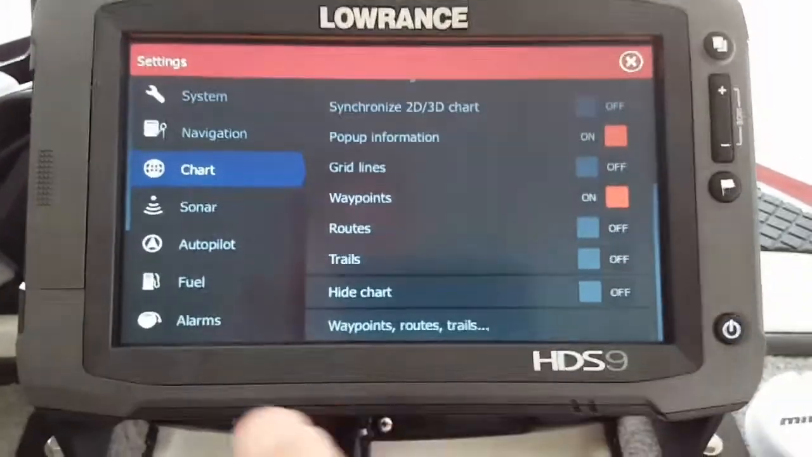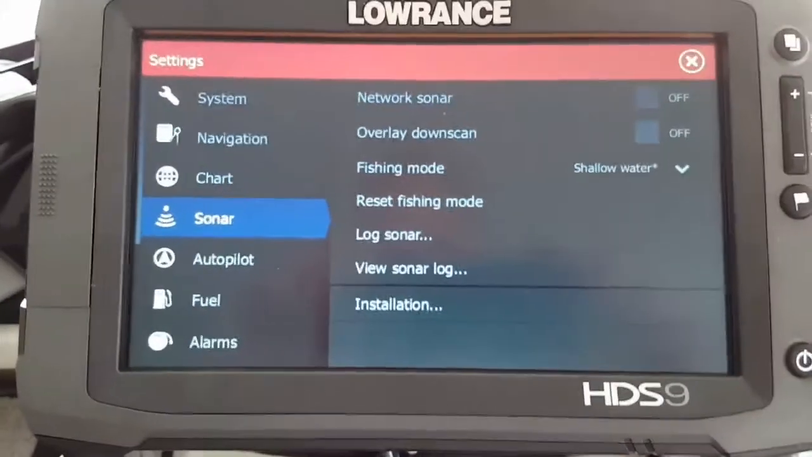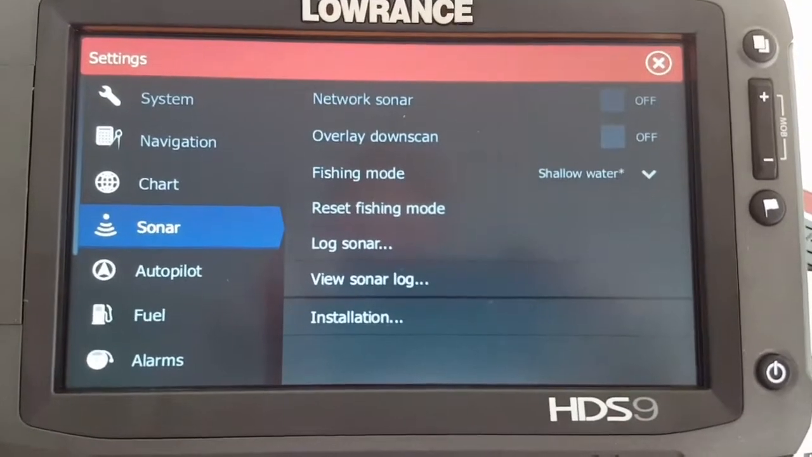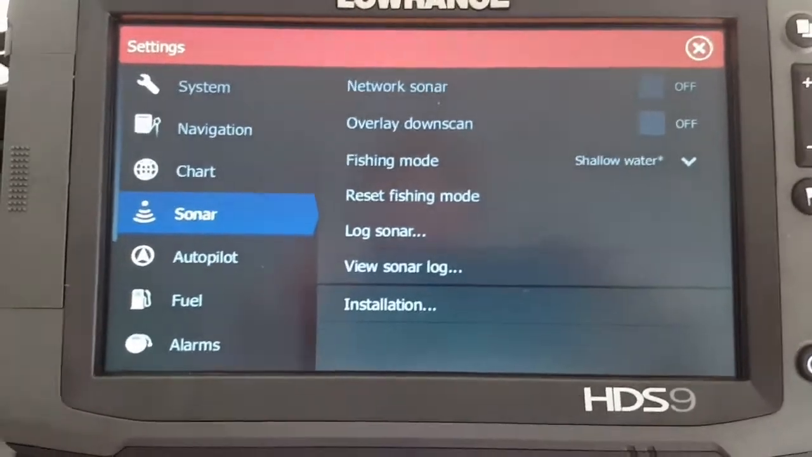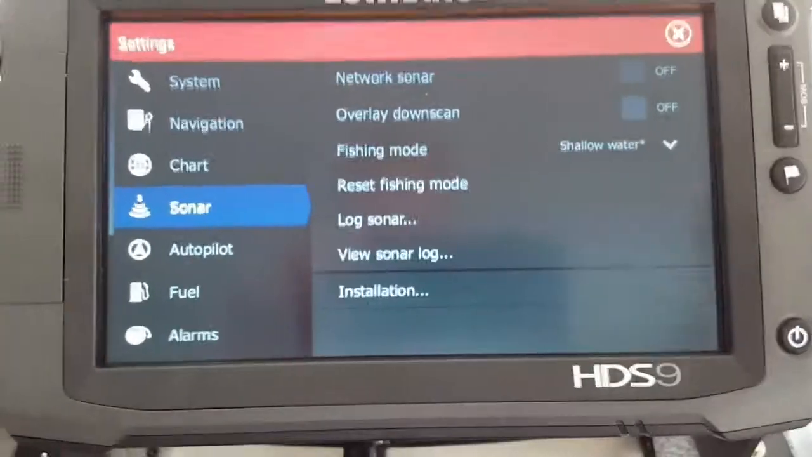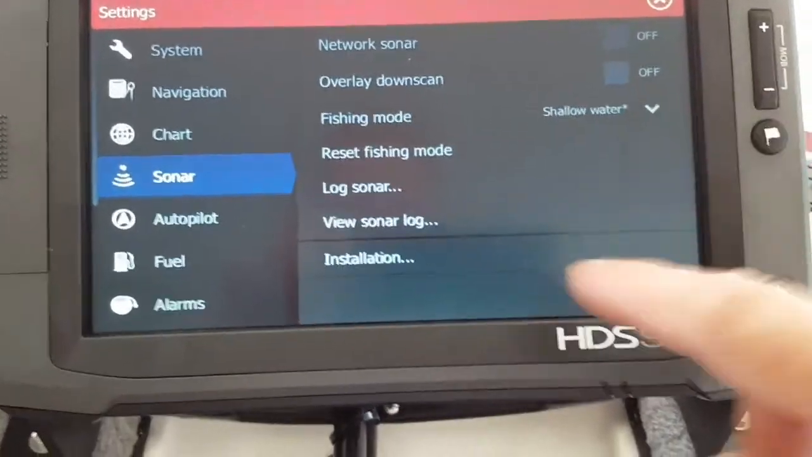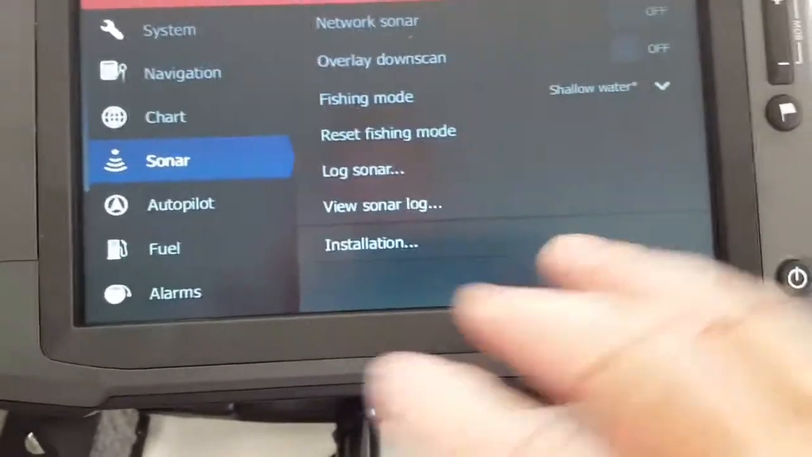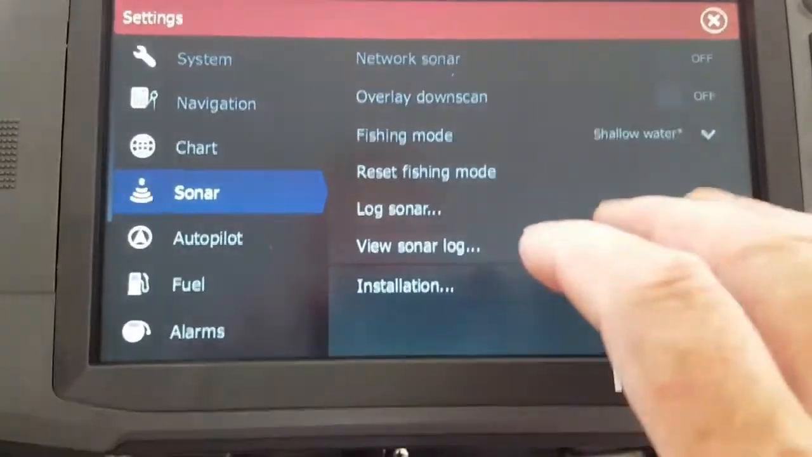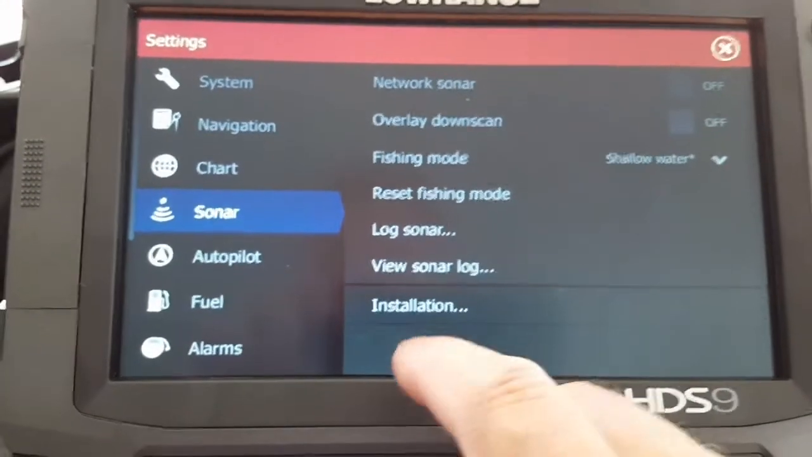So now we'll go over here to where it says Sonar, and then Sonar was network sonar. I don't want the two to network to each other, so I keep it off. Overlay down scan I keep off. Fishing mode I keep in shallow water. You can see here where you've got different settings, but I keep mine in shallow water. And the rest of these modes don't really do much good as far as my main application. I'm fishing on Kentucky Lake, and I do a lot of ledge fishing.